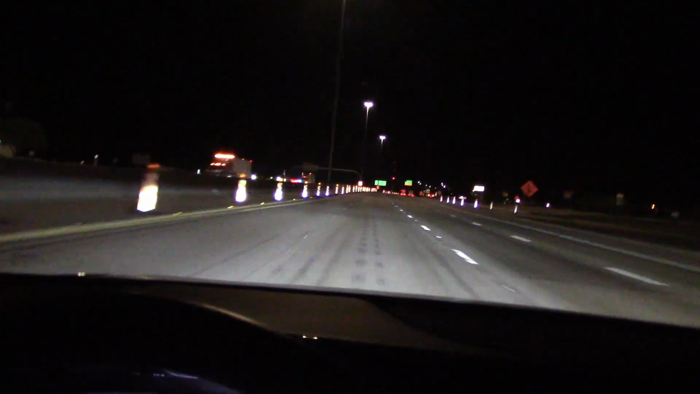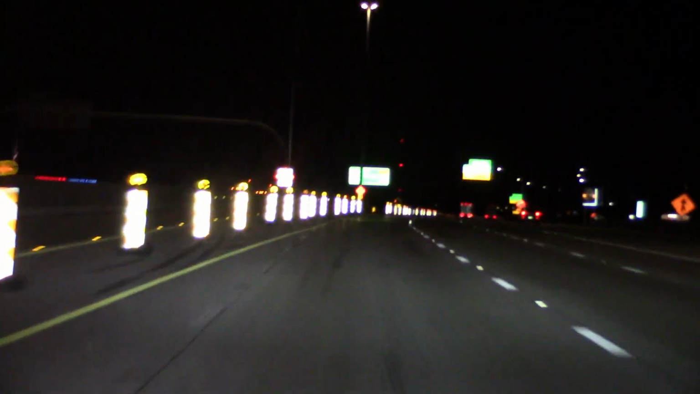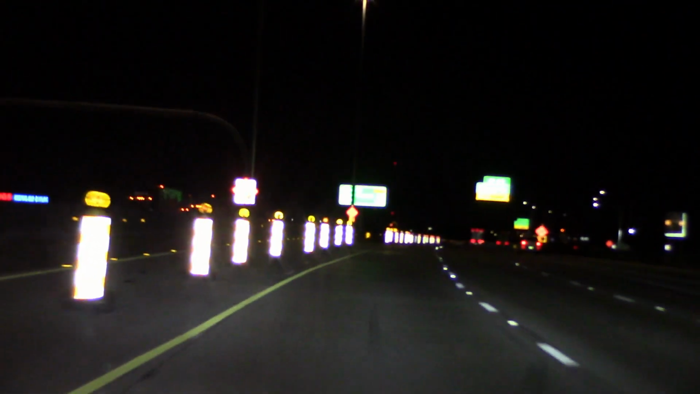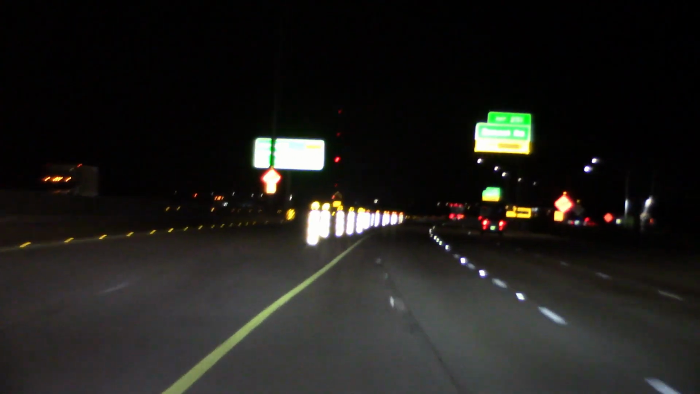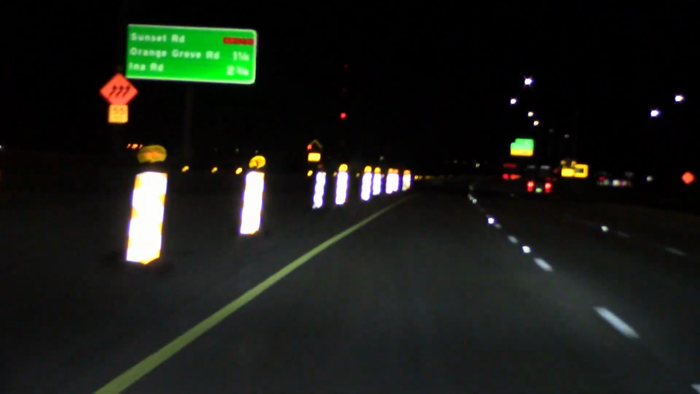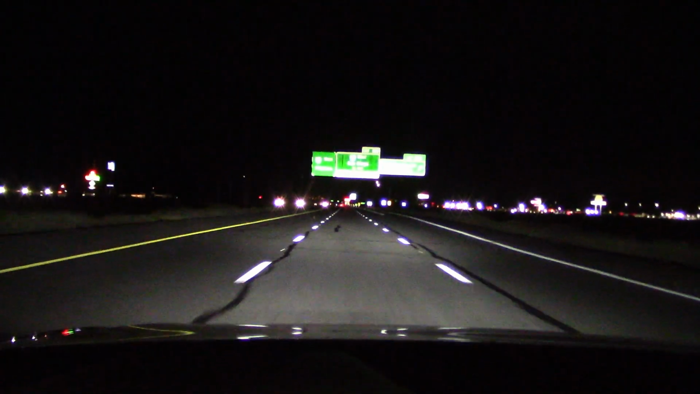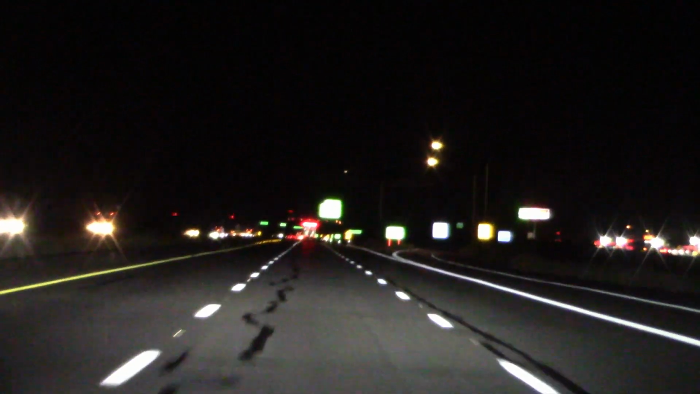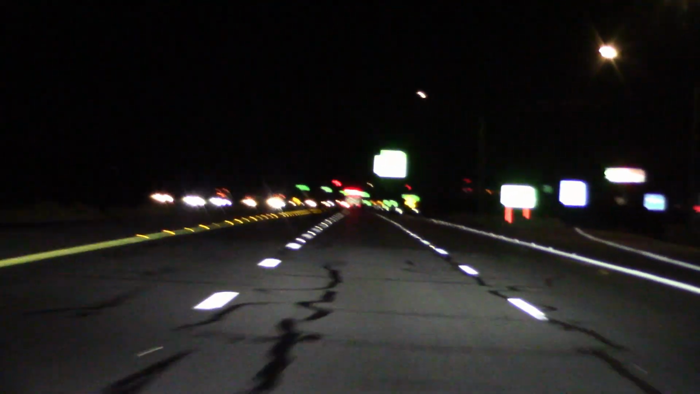I see we have construction signs coming up. So let's light them up. And more road signs to light up. Piss off oncoming traffic, I guess. Well, apparently not. They're not complaining.